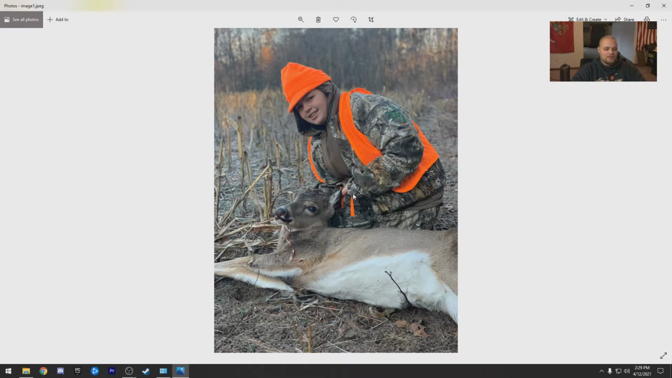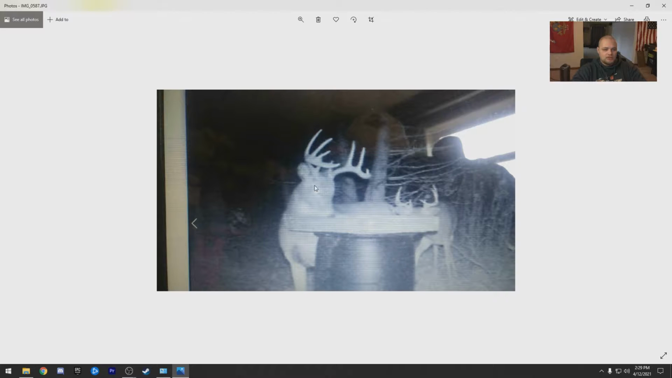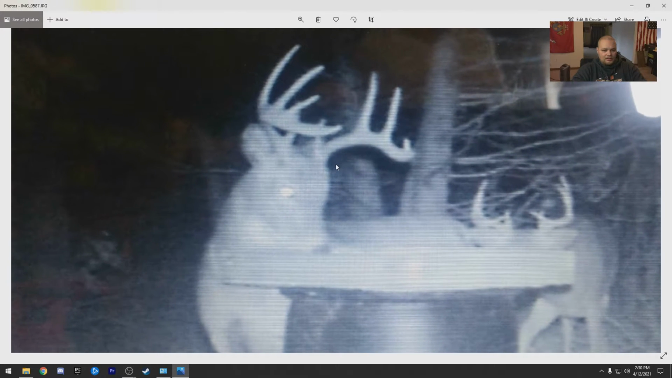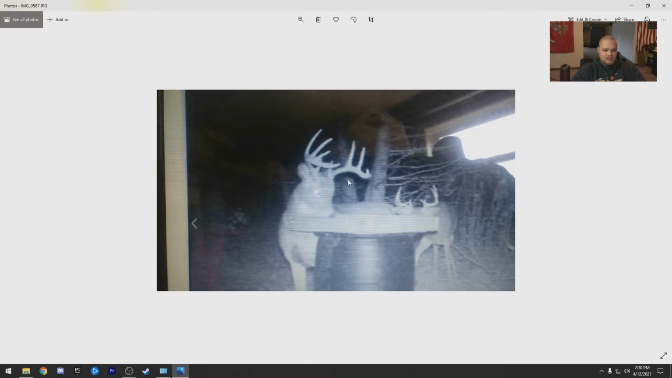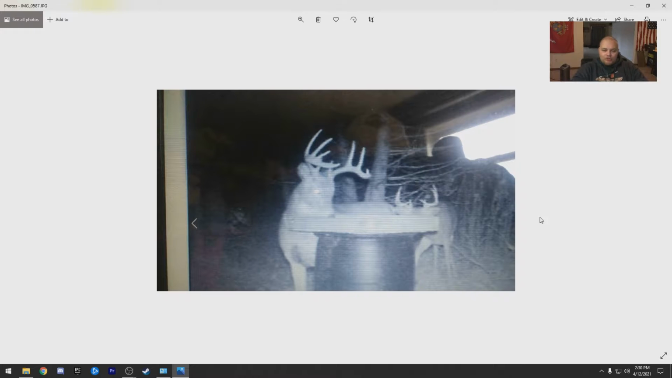Congratulations. I believe this is a first kill. There's nothing better than that. You'll remember that forever. Oh, here's another freezer stuffer. Can't complain about that. I had to shoot a doe this year too. Oh my god. And then you see photos like this. It just makes you sad. Makes you sad looking at your own photos.